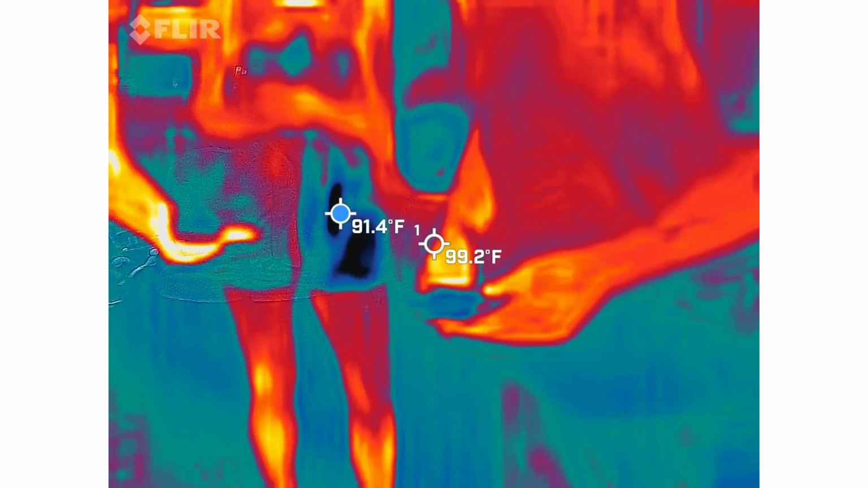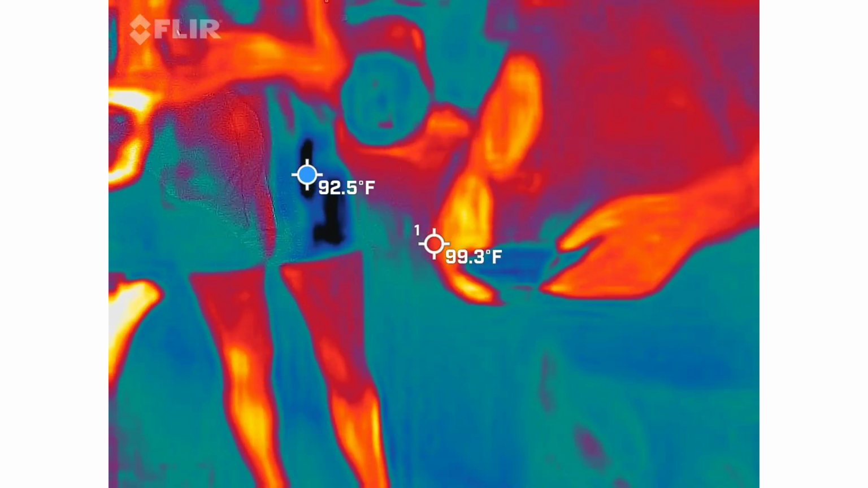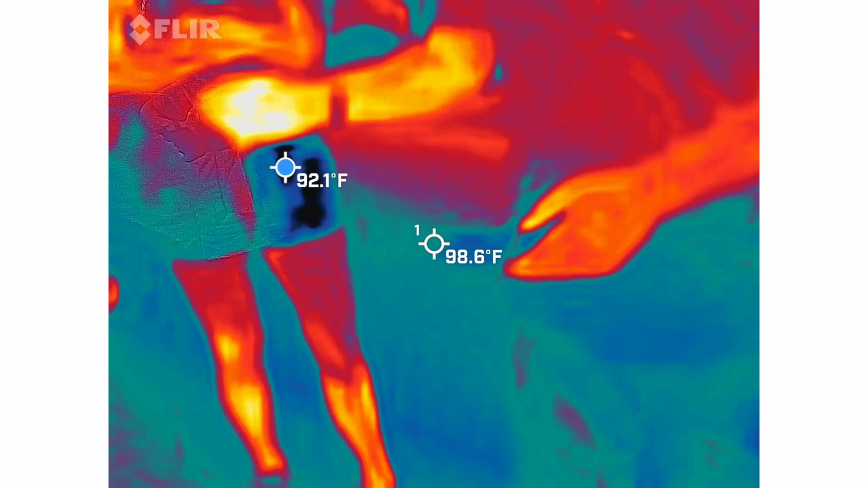Wait, how do I think I'm messing it up. Now I'm moving it. No, it's supposed to move. I set it up to move, yeah. Okay, how do I turn the volume up? The wheel. Right here. It's in there. You got your thumb right on it. Just press real hard. You'll feel it.